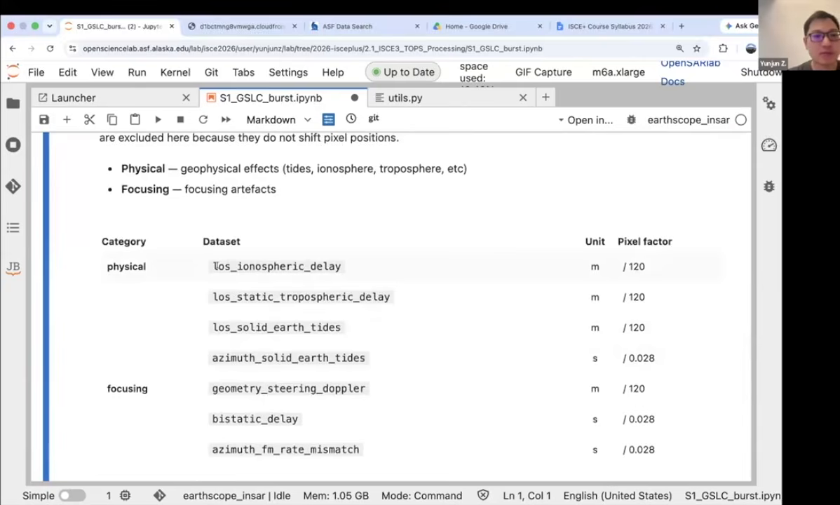And for this part, we mainly include 2 categories. Actually, one is what we call the physical timing delays, including the ionosphere, the troposphere, and the solid Earth tides, in both line of sight directions and the range directions and the azimuth directions.